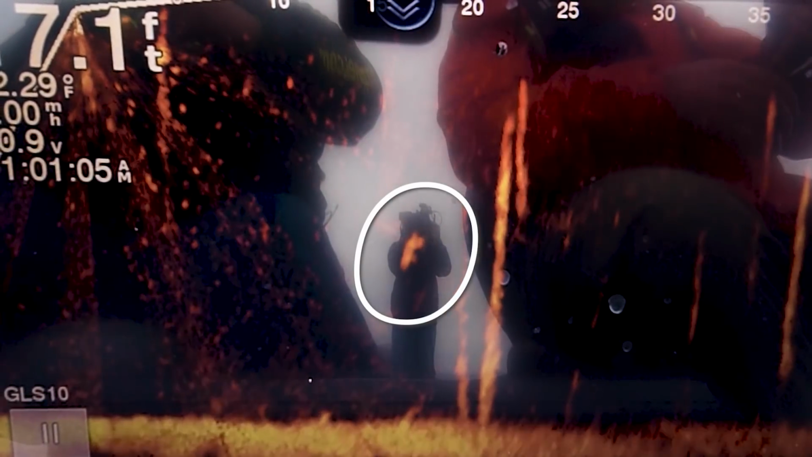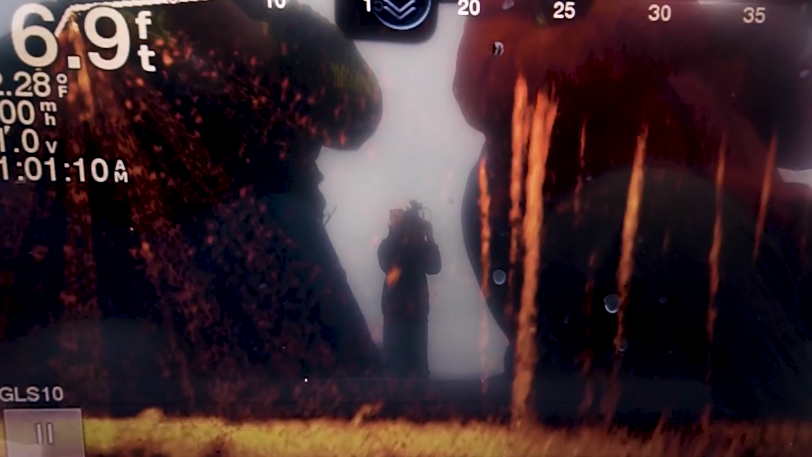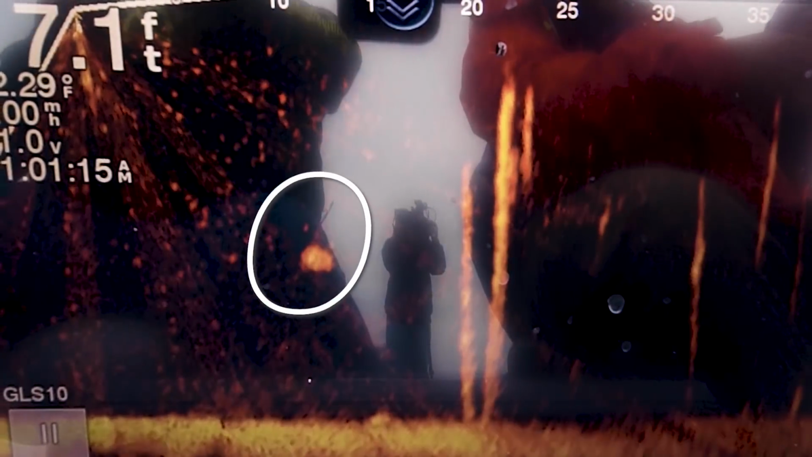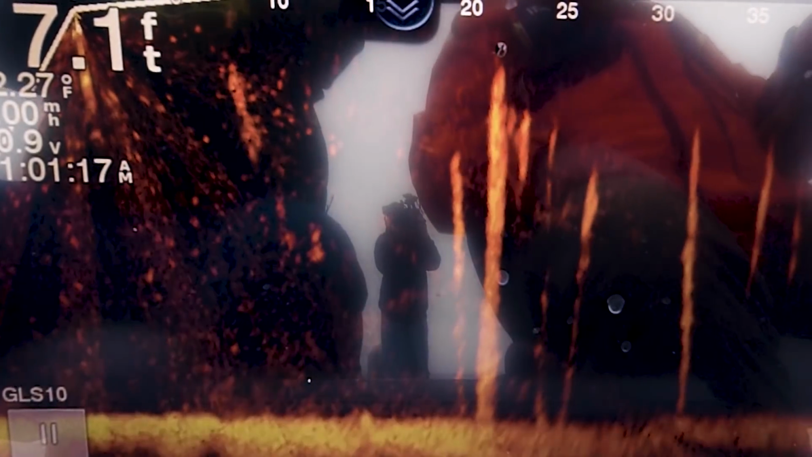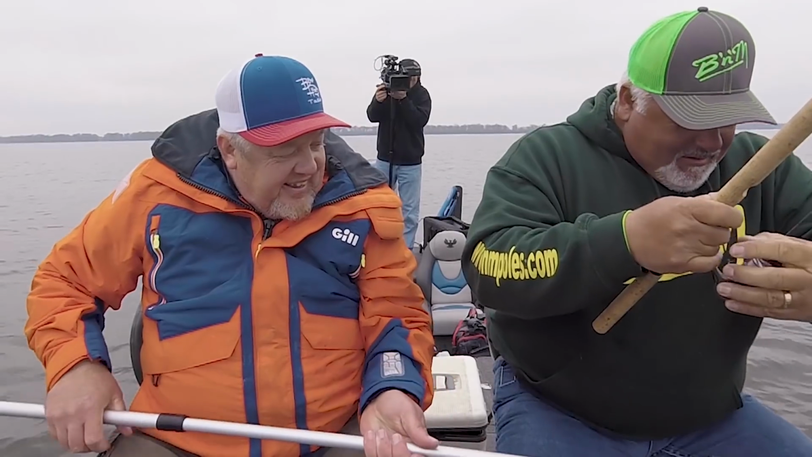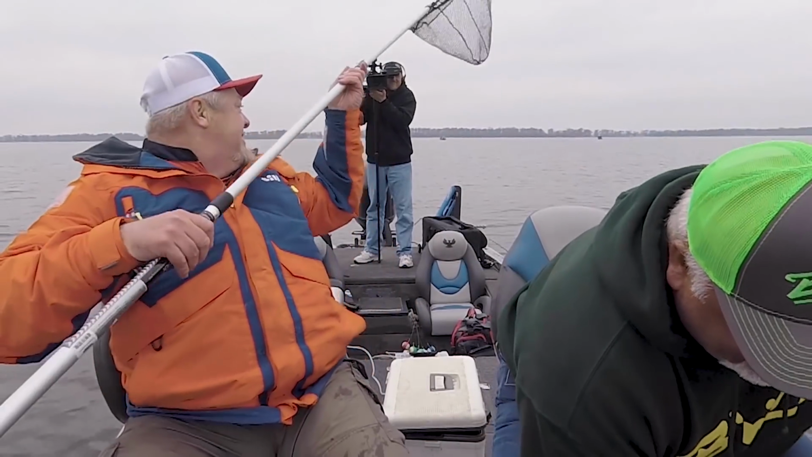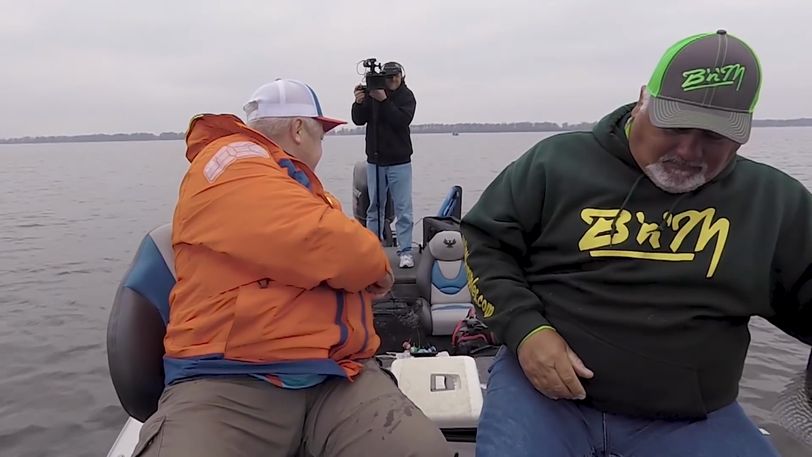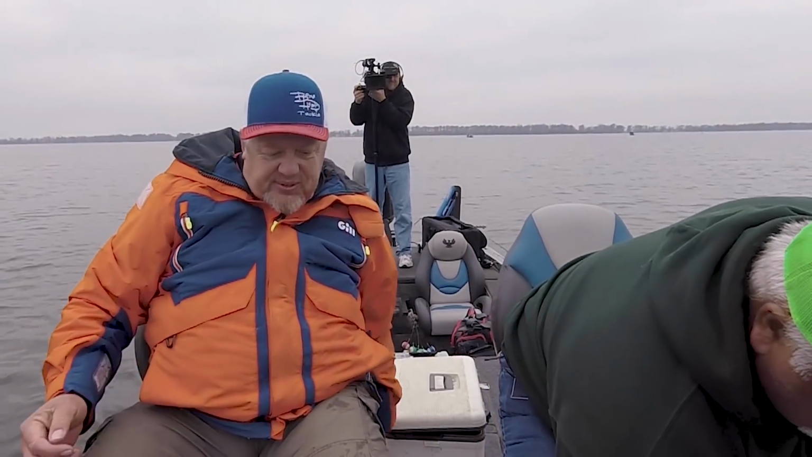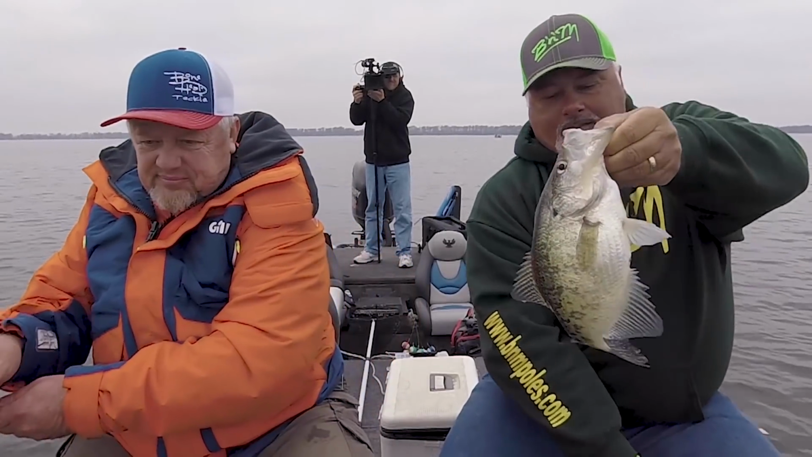Oh, he's chasing you. Now he's taking that. He didn't do it. No way. Then he did. He came back and got it. It's a good one too. He chased it, took off, and then came back at it real quick. Learning what these fish will do. Look at that, big old white.